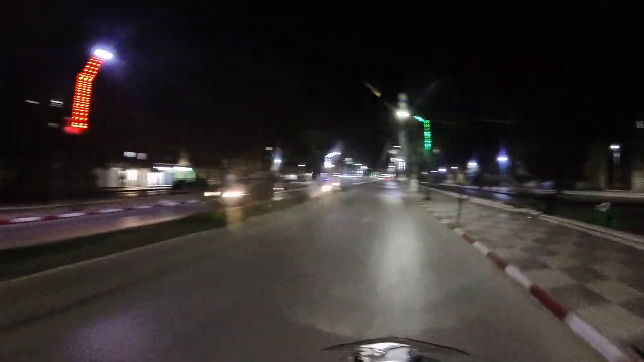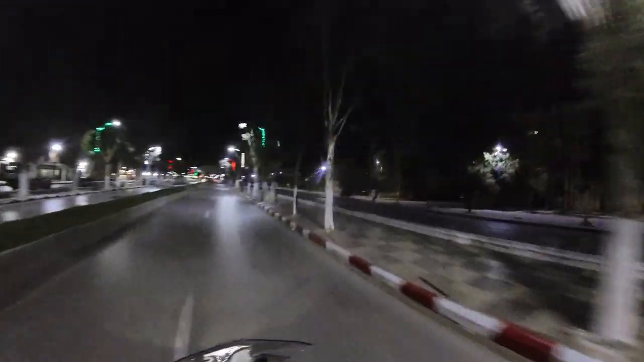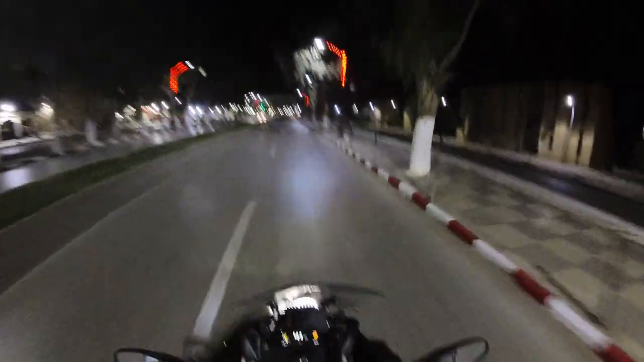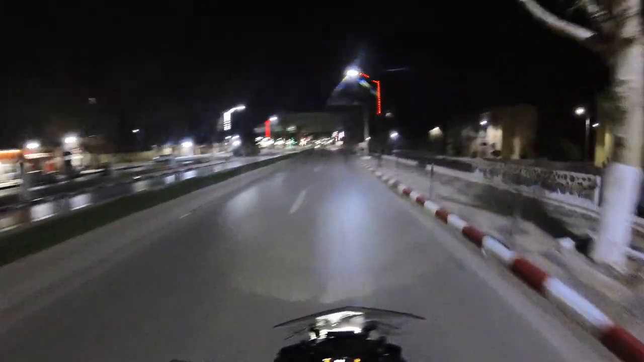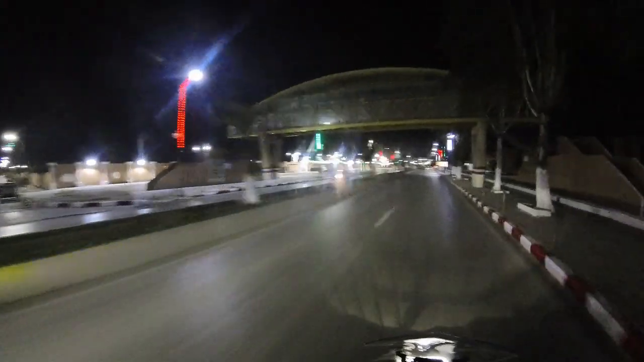Riding a motorcycle at night can be a thrilling experience, but it requires heightened awareness and preparation due to reduced visibility. The core principles are see better and be seen better, combined with a defensive riding strategy.